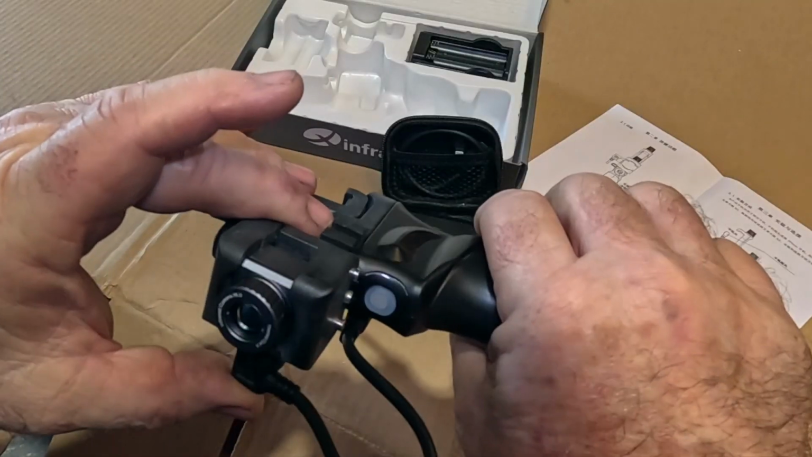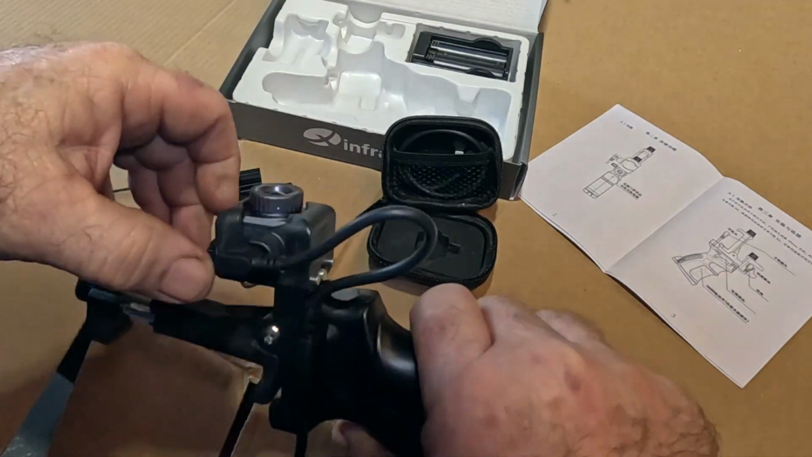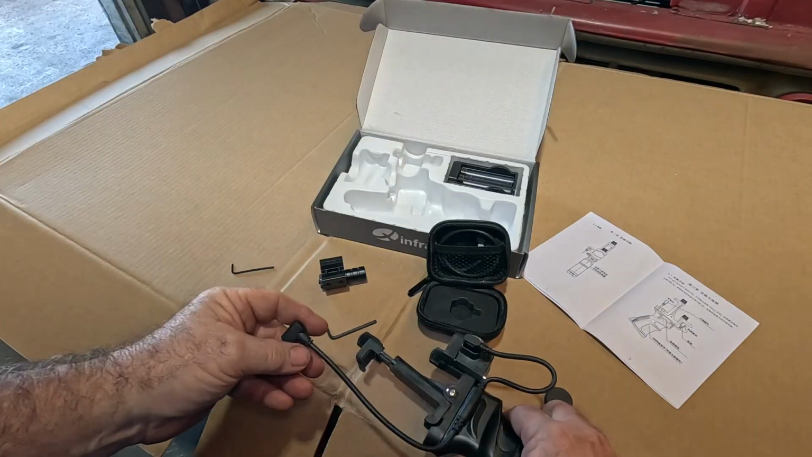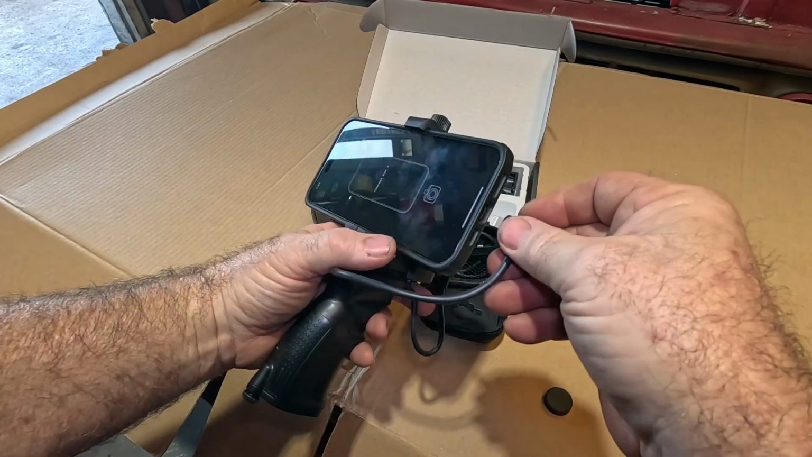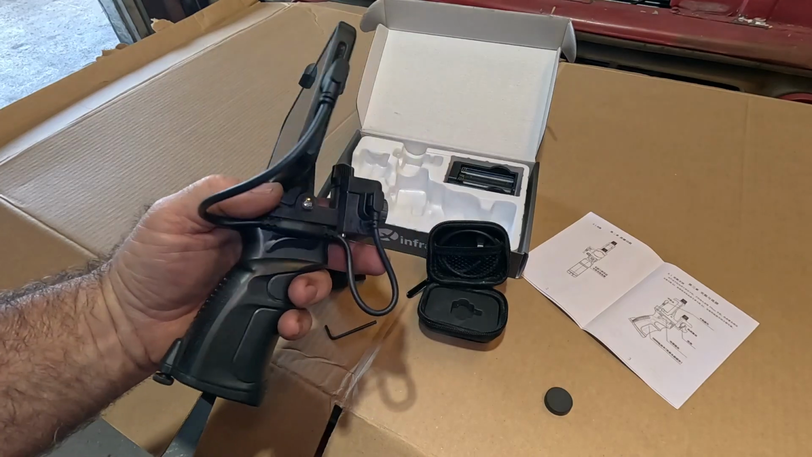The cord's a little long, but I suppose if you wanted to face it out the other side, you'd be able to do that, right? Although it looks like it's made just to go that one way, so this could be quite a bit shorter. Let's get the phone in there and see how that goes. And I figure some of you may be interested in these because it's hard to find a good camera in this price range. I believe this is between $250 and $300.